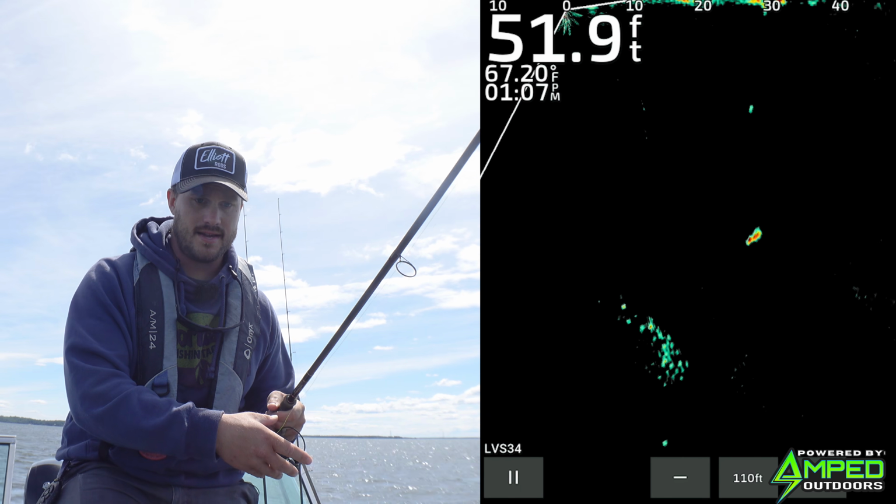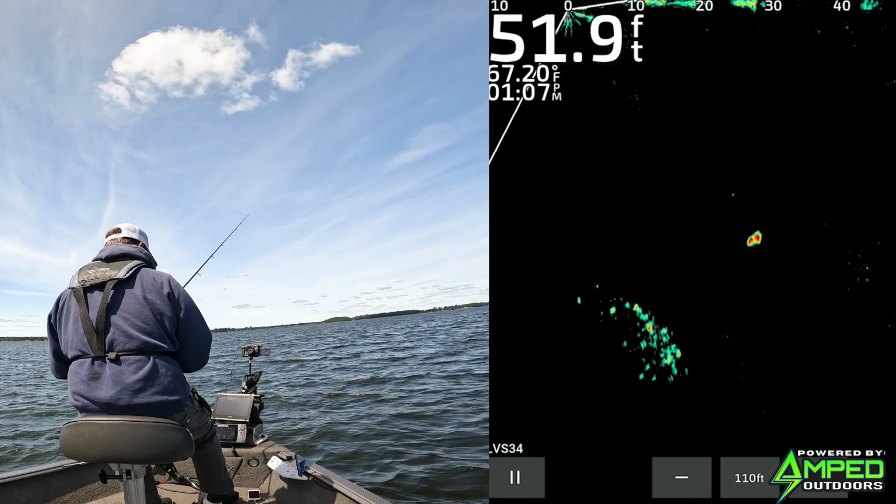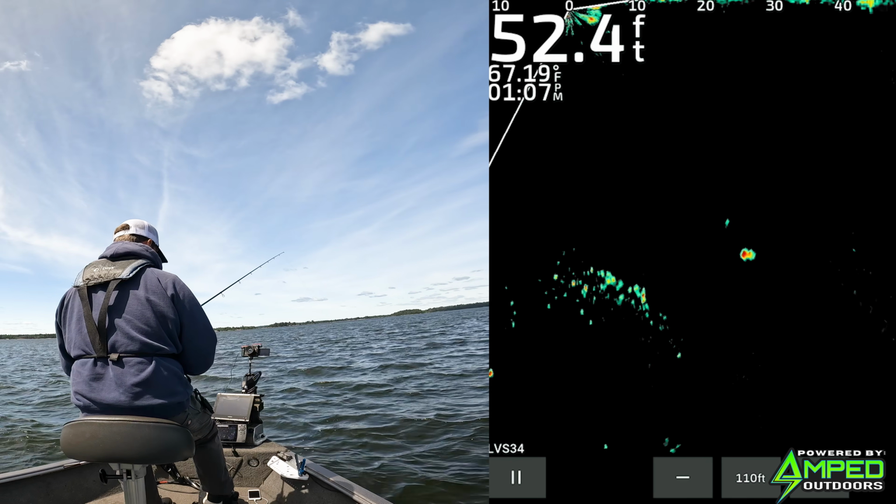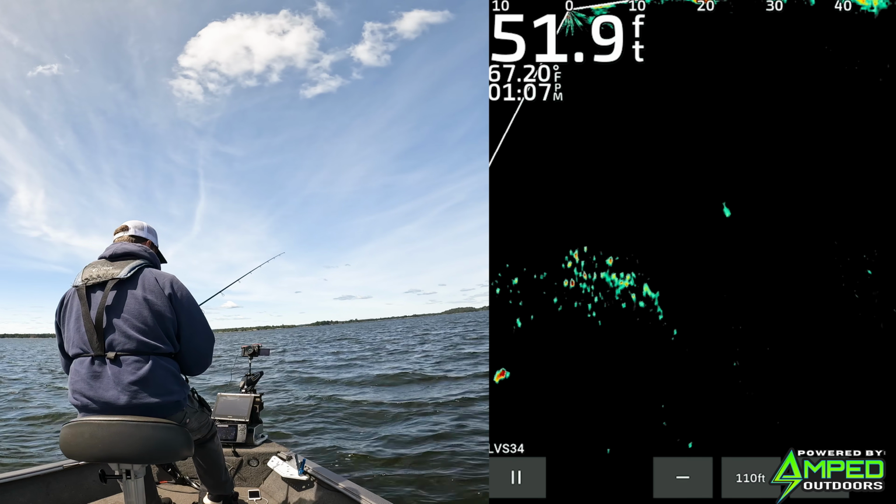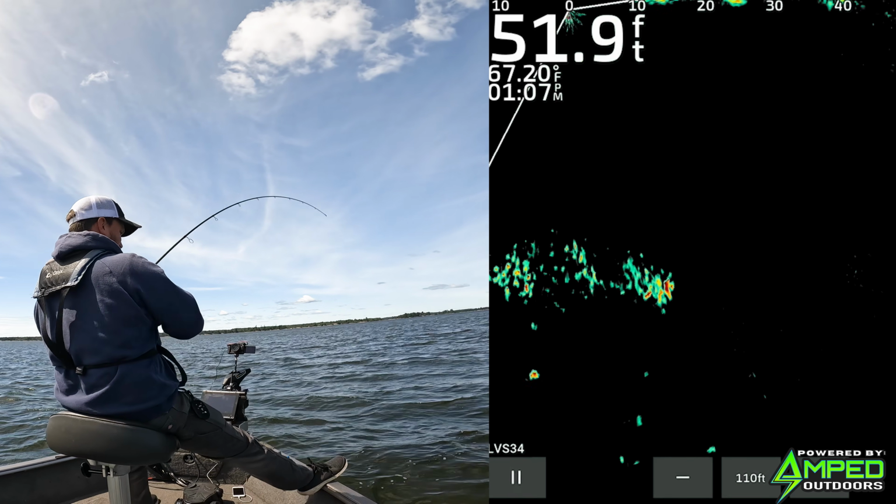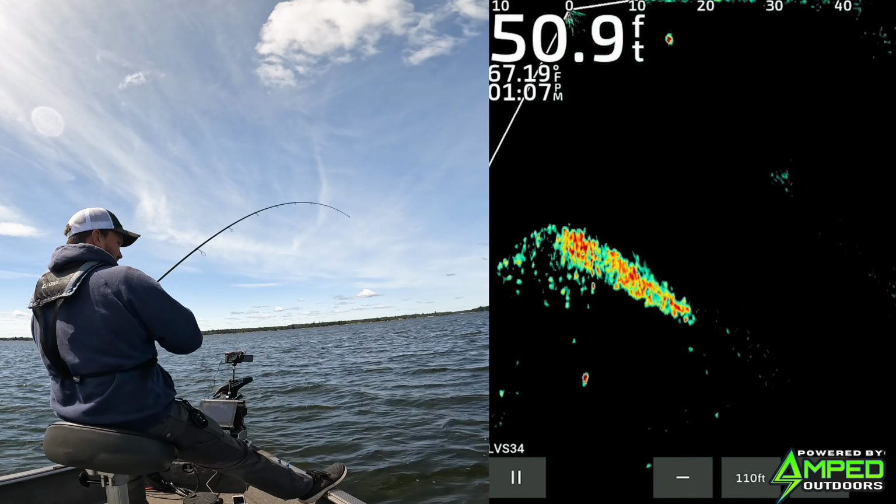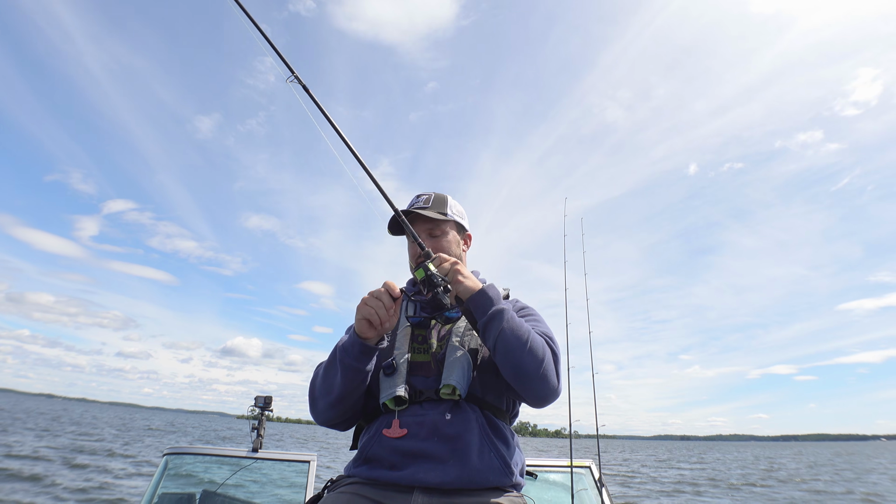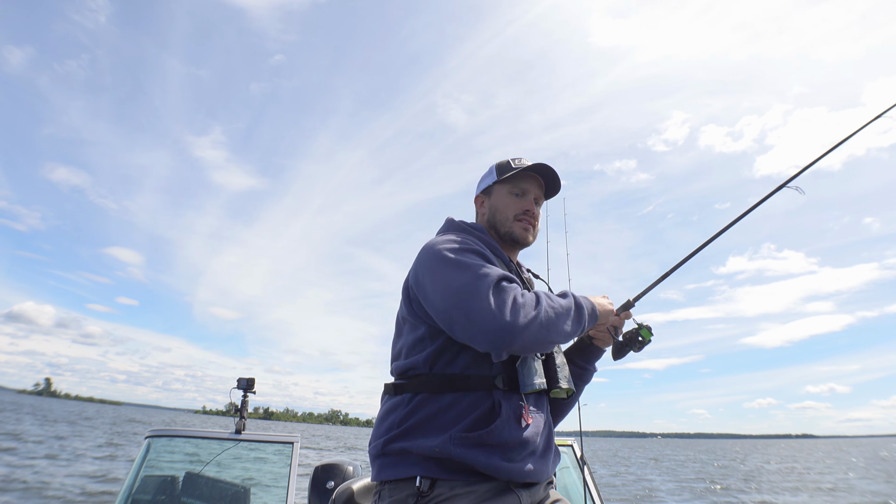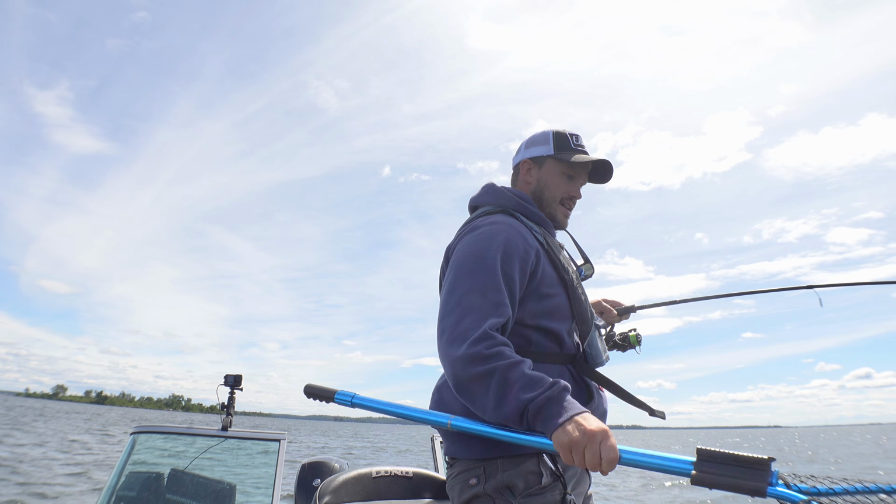This guy might happen here. Let's see what we got. Come on, see it, see it. See it? Yep. Oh, that's so fun. You could tell the way these fish were sitting that if you could get a bait in front of these guys, I think they're gonna eat. This is a decent fish. Oh, it's a big walleye. That's what we're looking for.